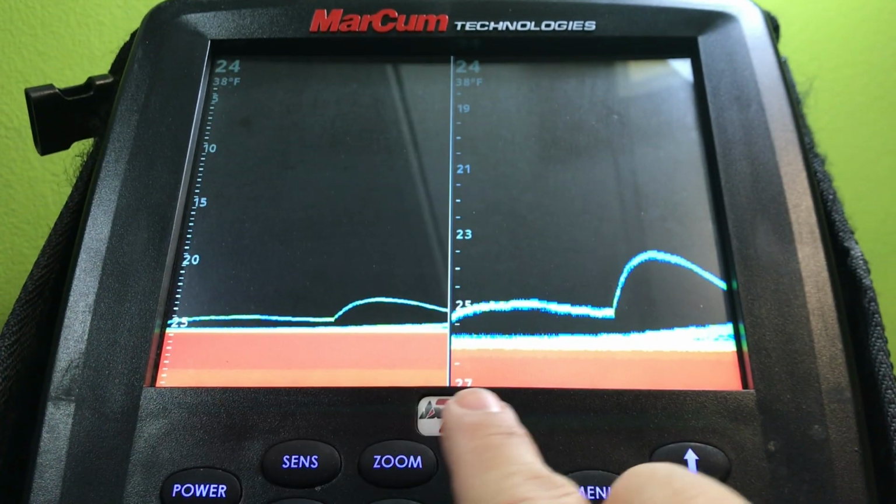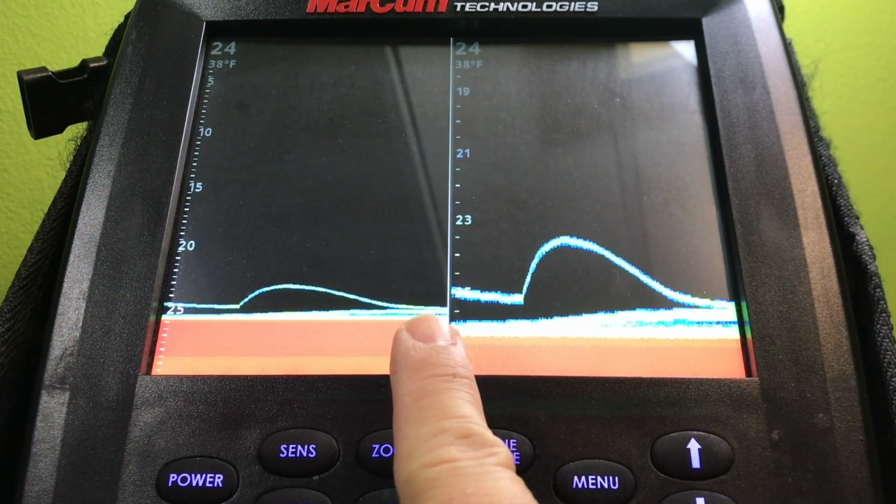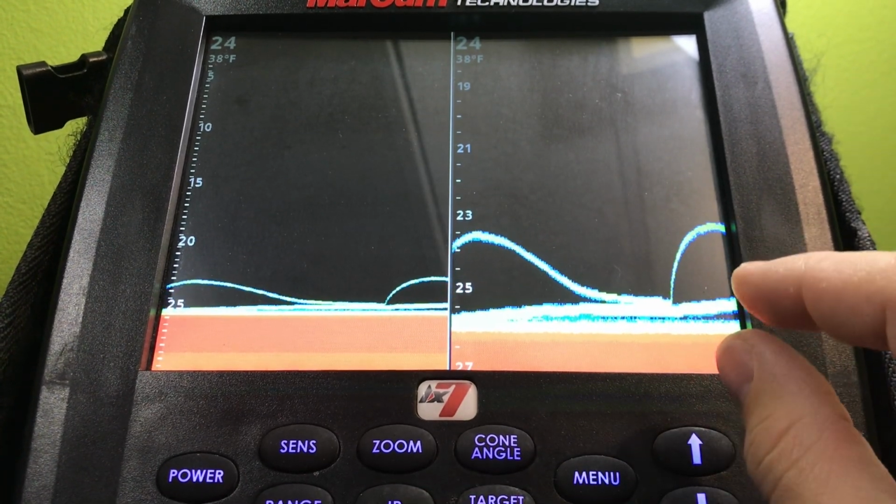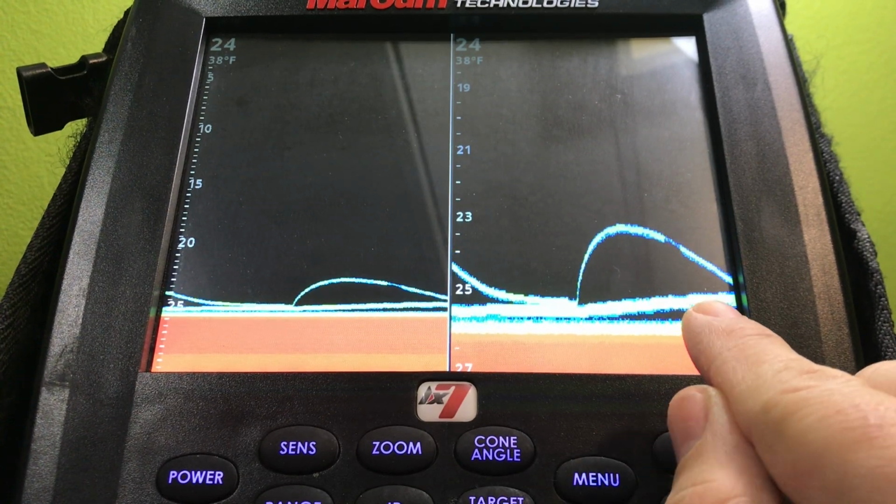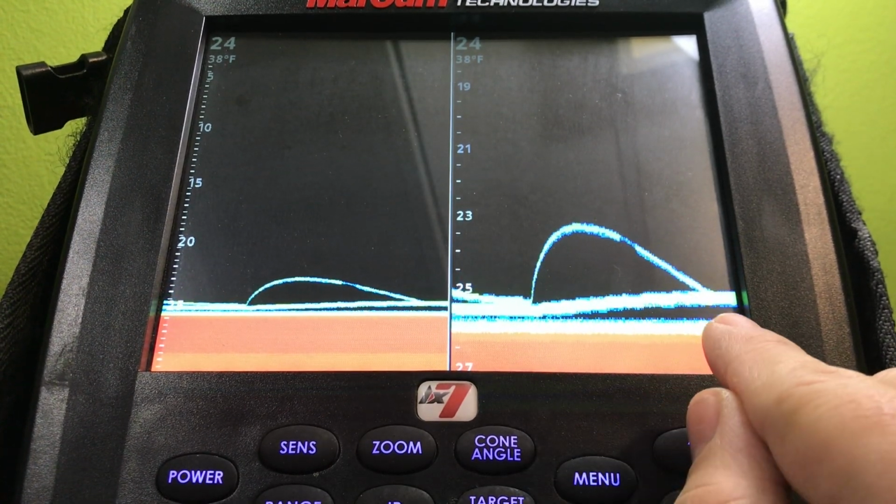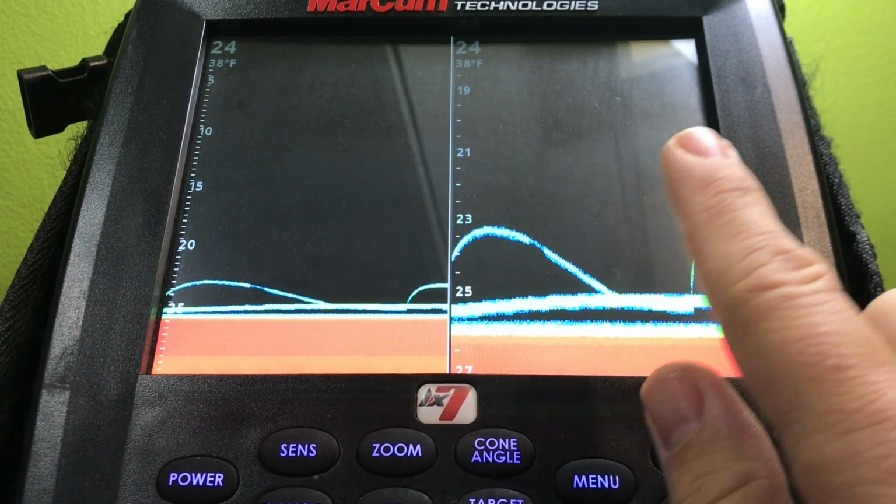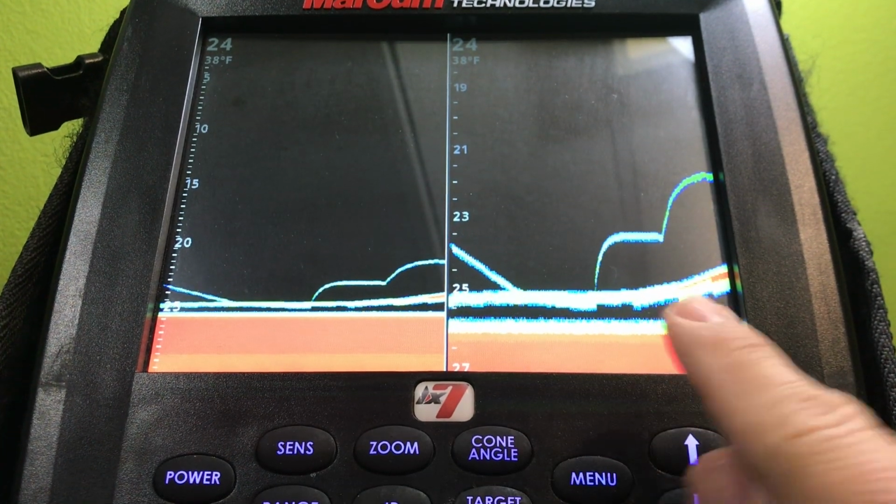So this is full water column, and then this is zoom. You can see the difference between a regular sonar and your zoom. Your targets are already bigger, and you get a little bit more target separation in here, which really allows you to get that understanding of how the fish is moving. I have a couple crappie videos that if you watch, you can see that.